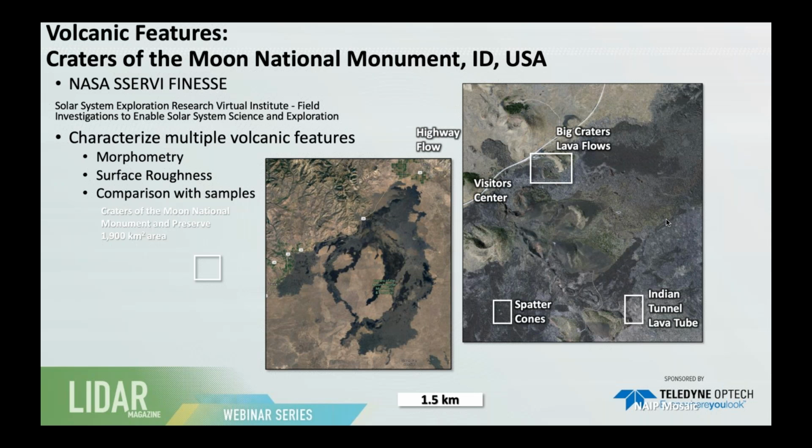The NASA SURVEY-FINESS team was a kind of a consortium of about 30 scientists that descended on Craters of the Moon National Park in northern Idaho to better understand the geology of that region,